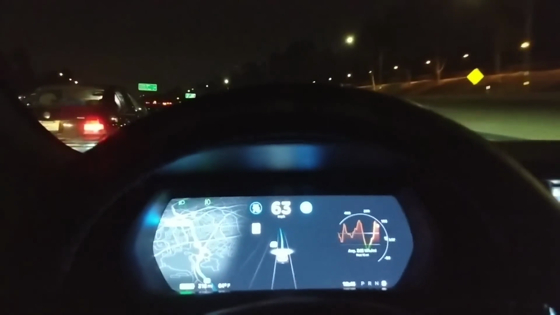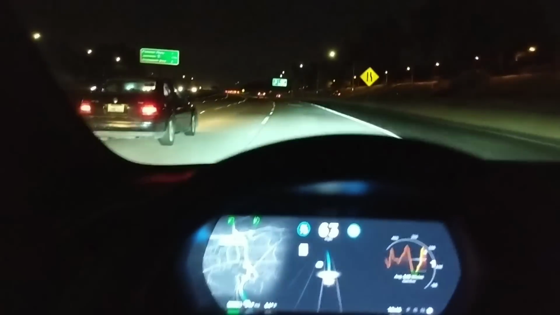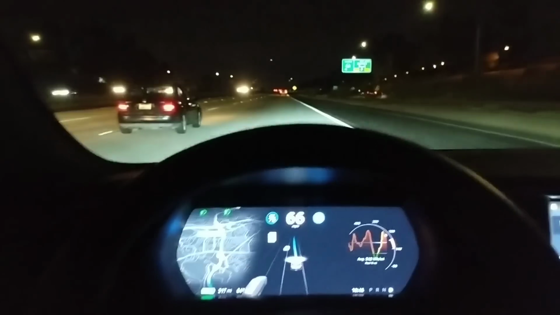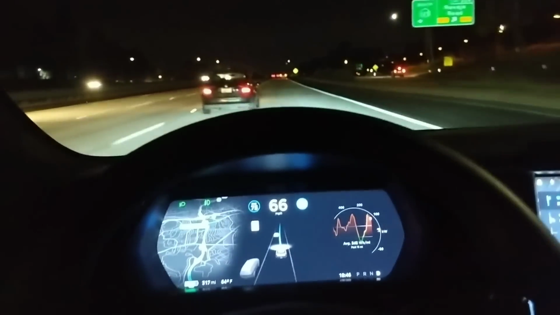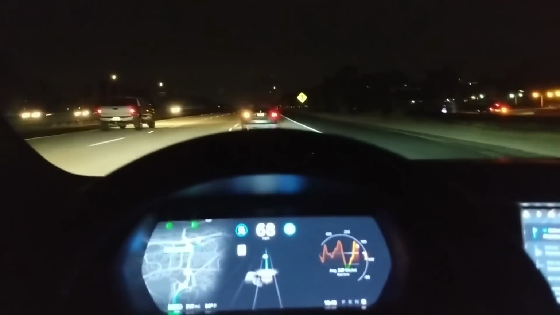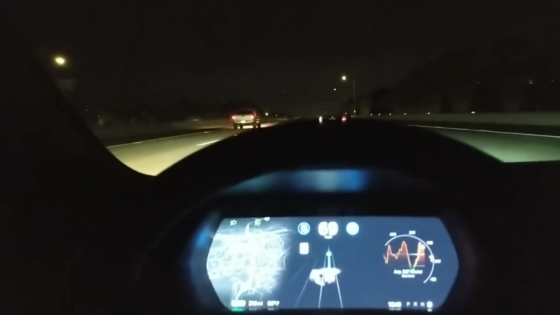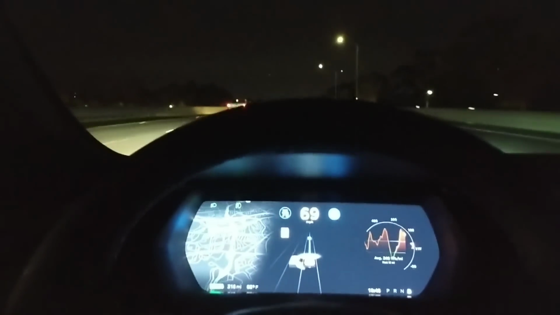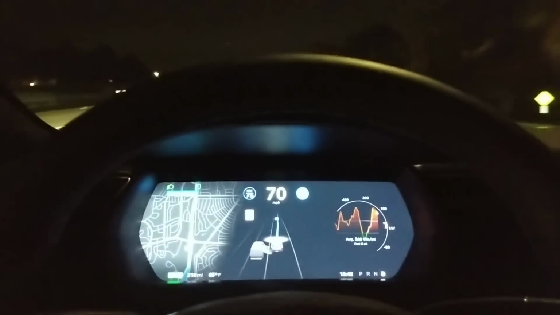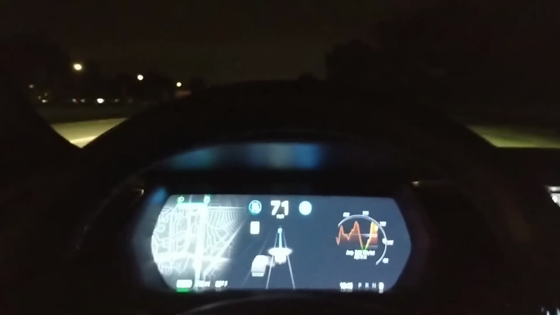Okay, for some reason the car slowed down. I'm not sure why. Oh, it's merging lanes. So, in 1 mile, interesting. Take the exit on the right toward Fletcher Parkway. And we're behind this dude again. So I'm gonna stop the video because we're exiting the highway.